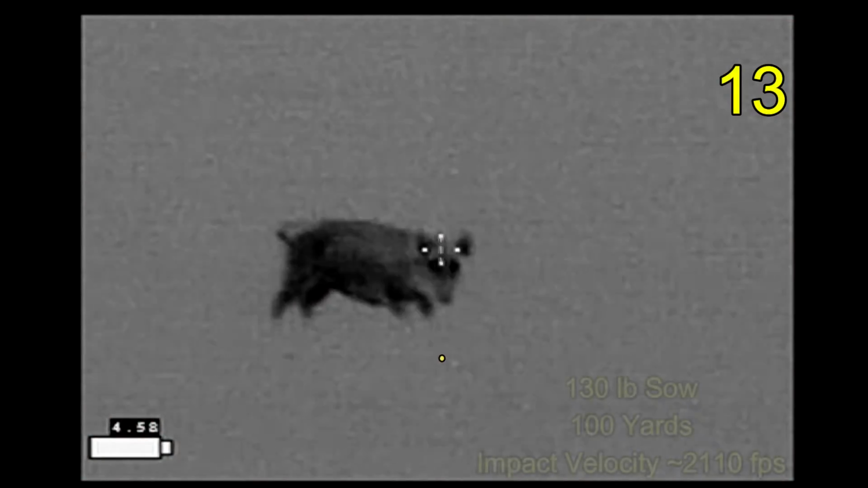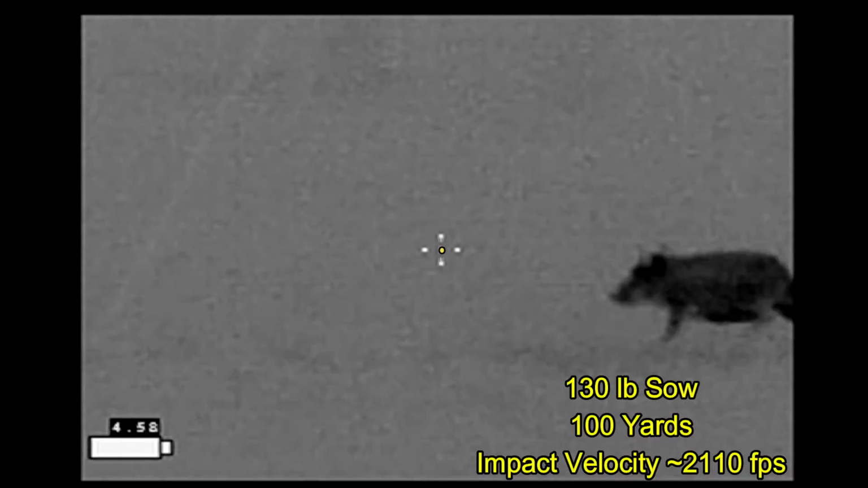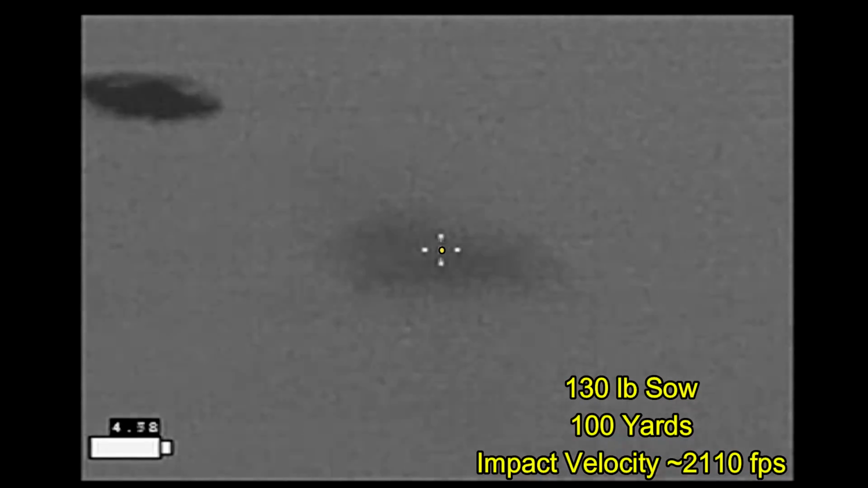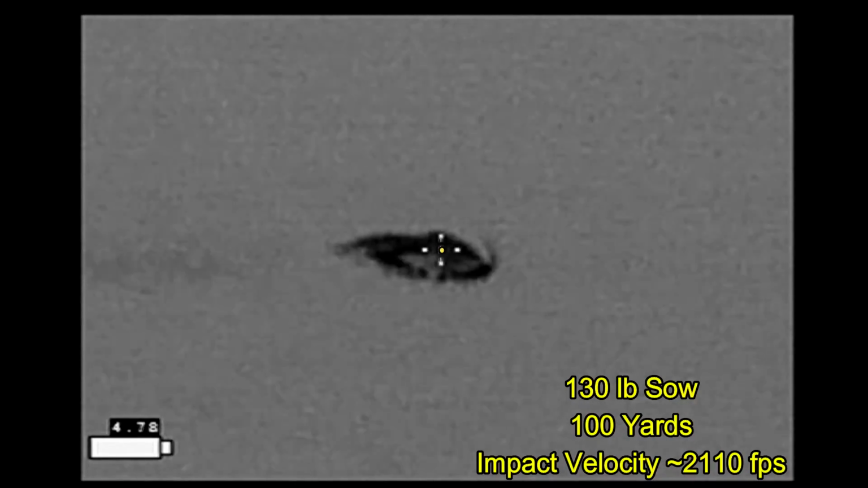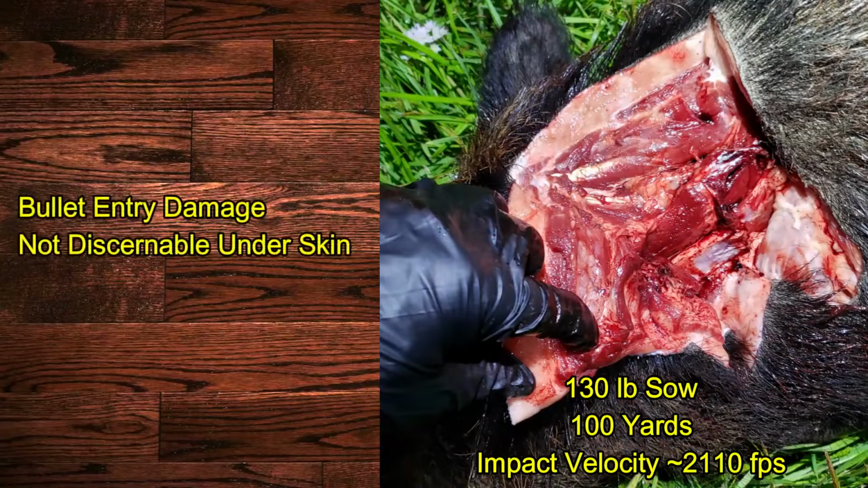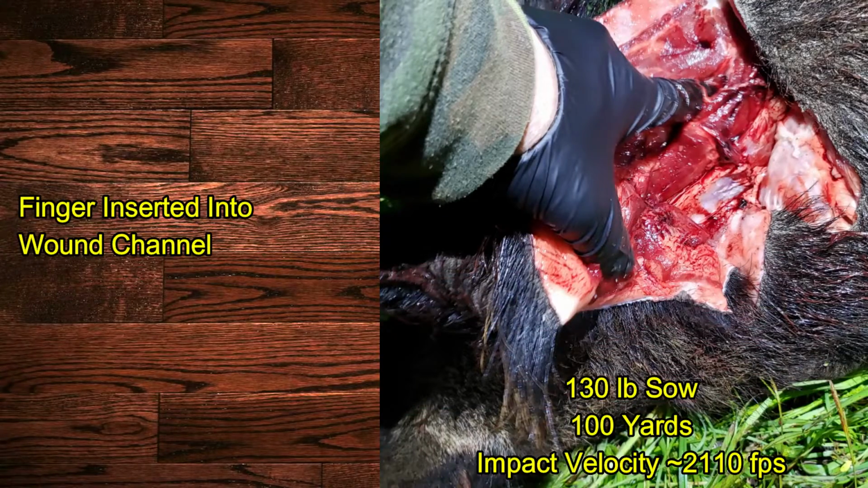And the final hog of the series was another attempt at a twofer, and this hog ended up having an unusual result. Let's do the shot. The shot entered behind the ear and above the spine. Peeling back the skin, it was hard to see any damage from the bullet here, and I actually had to feel around before I found the bullet path above the spine. There were my fingers probing the wound channel.